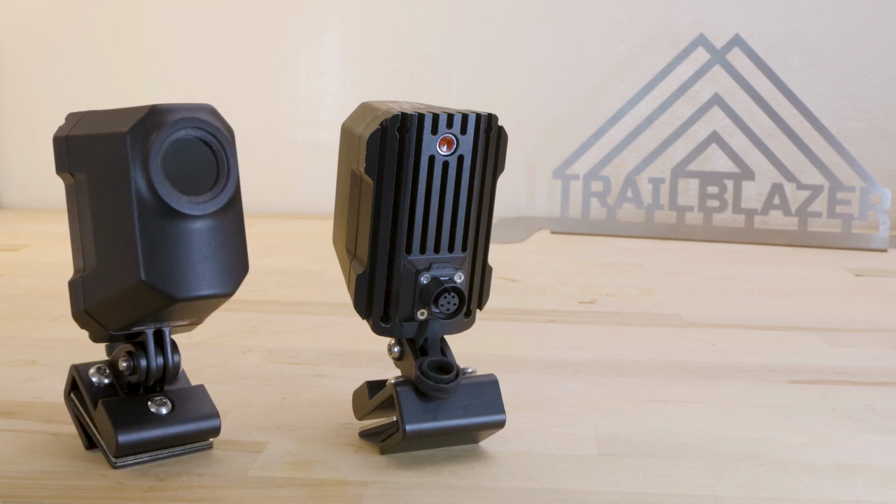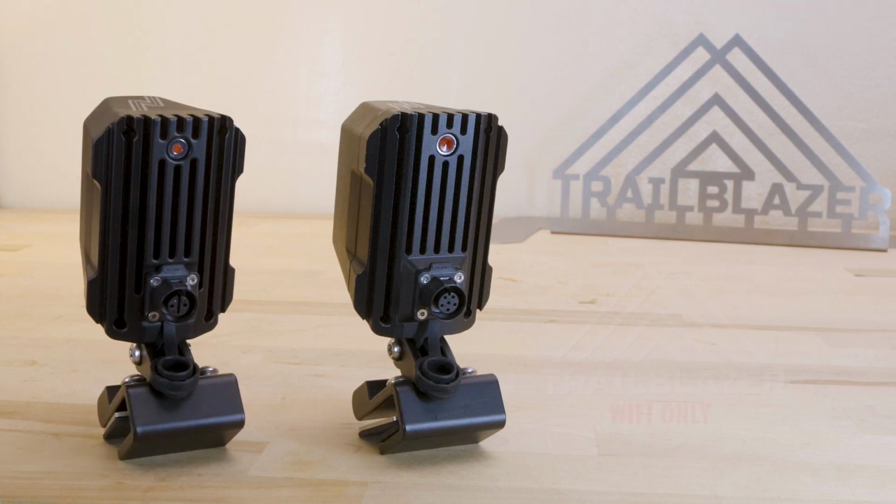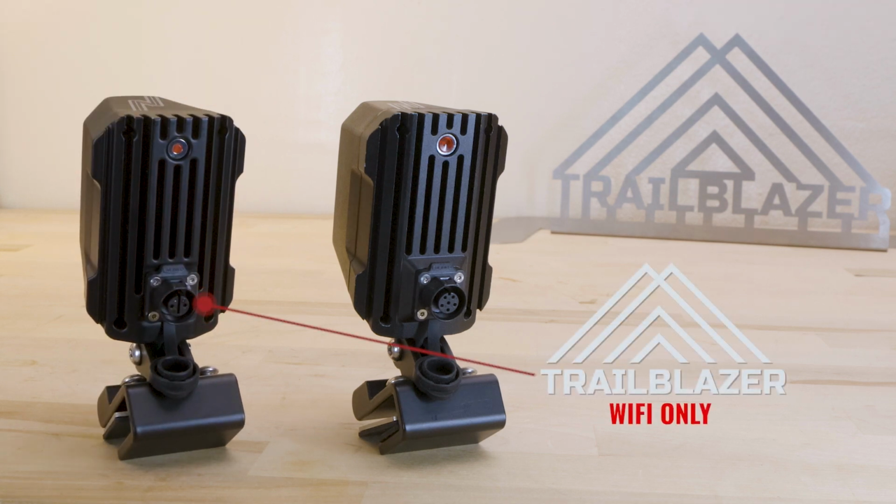First is the base model of the NightRide Trailblazer. This option is the easiest to install. It only connects with Wi-Fi, and you can identify it with only 2 pins on the back connector.